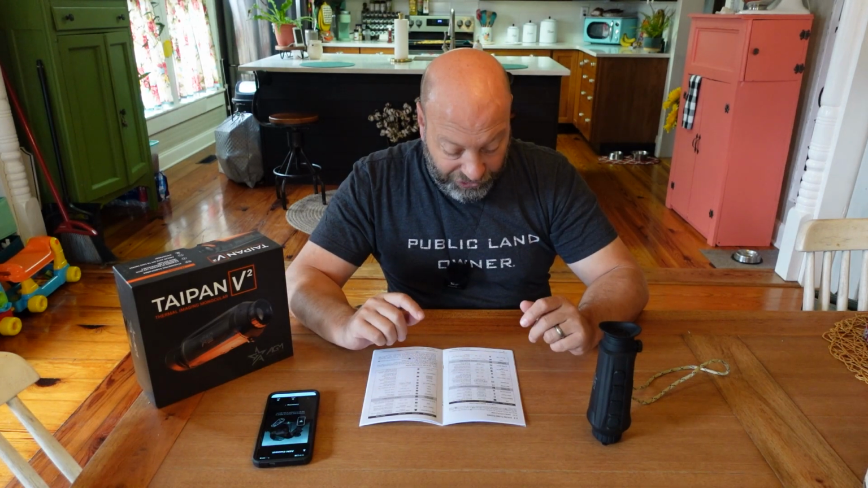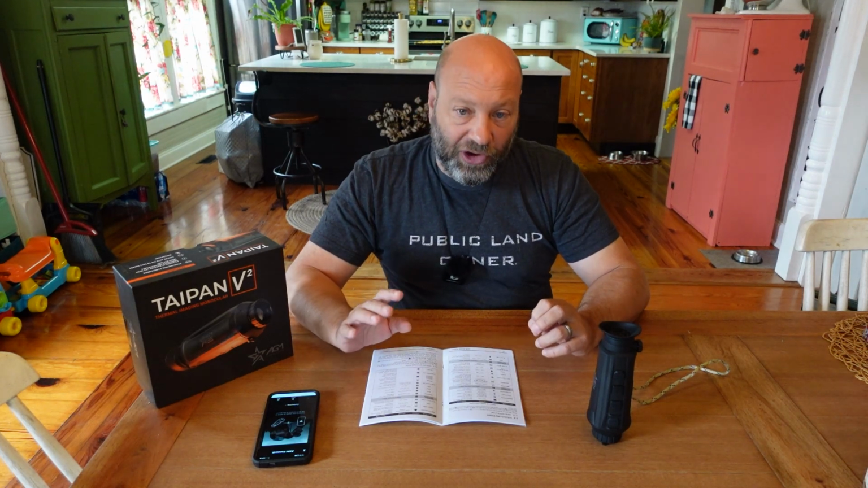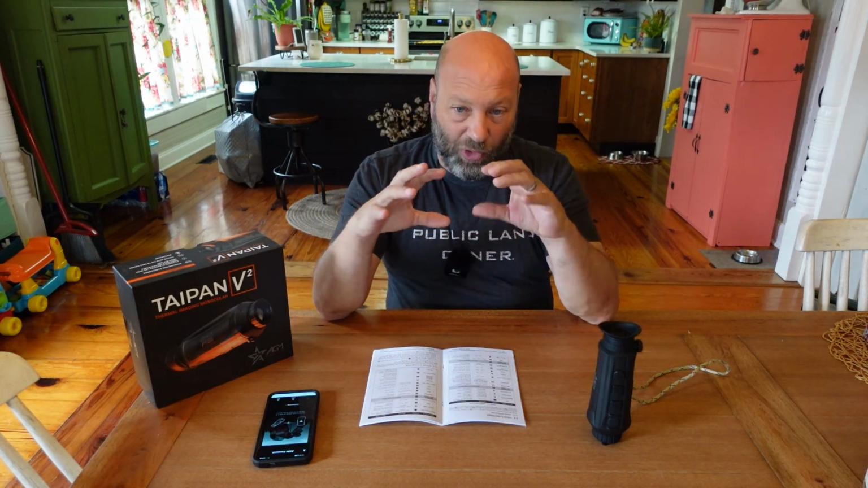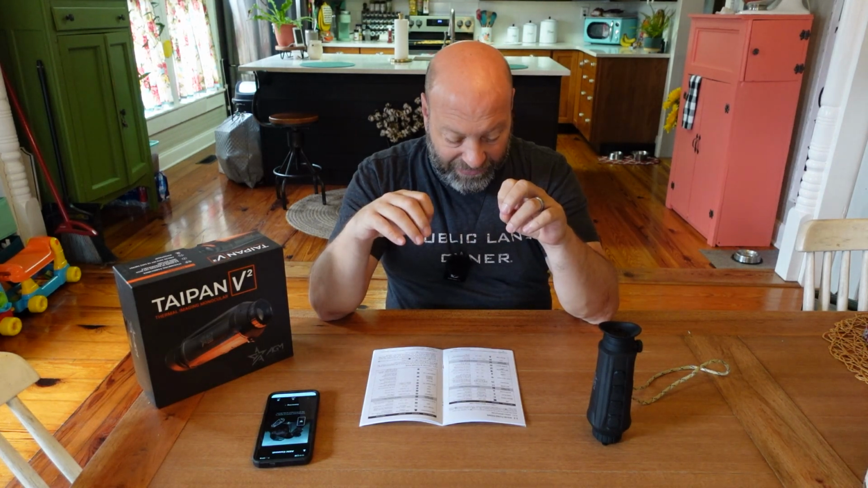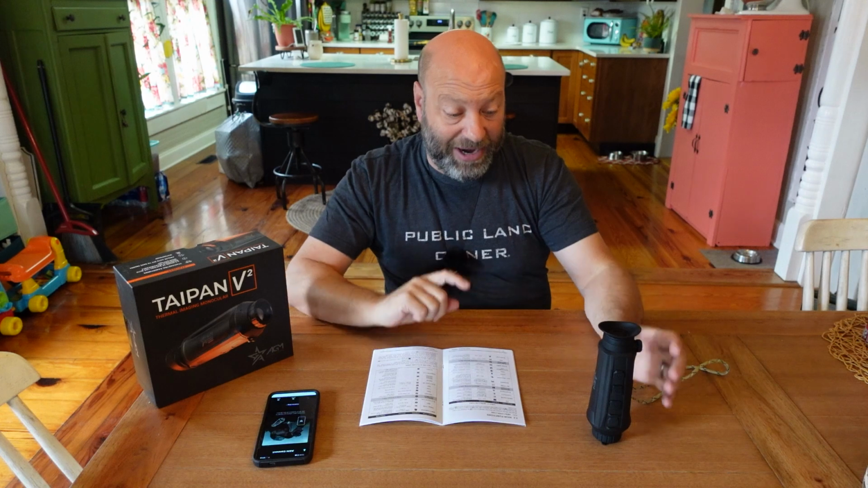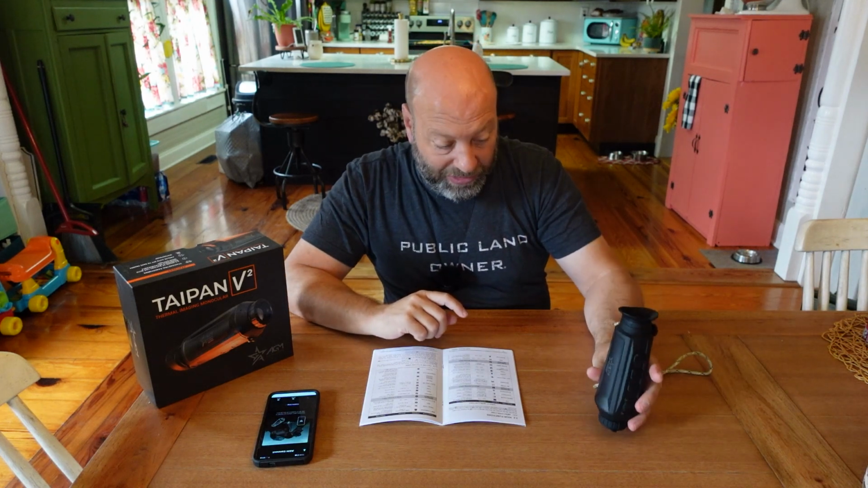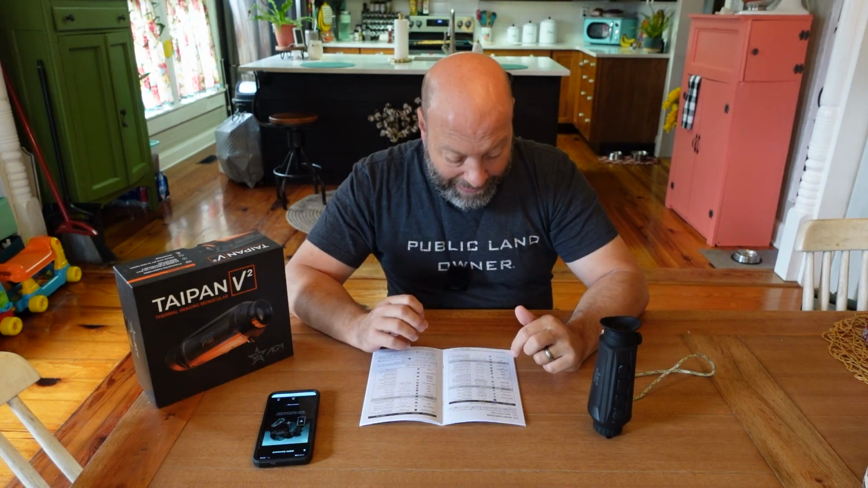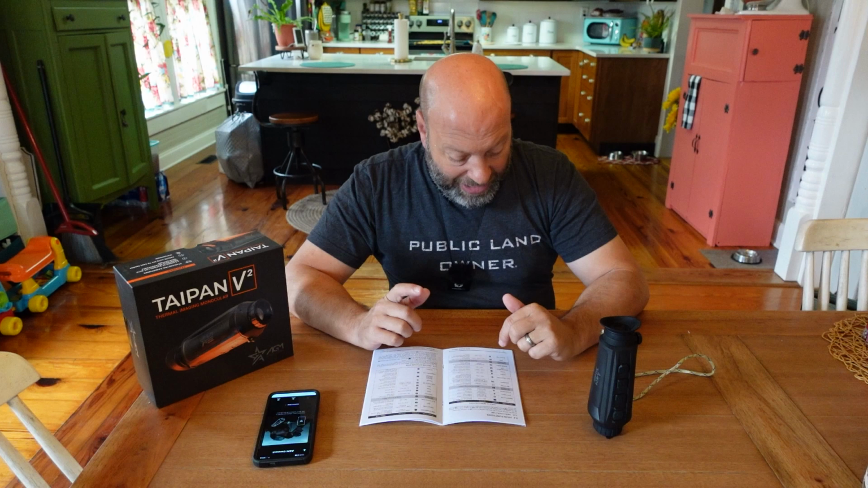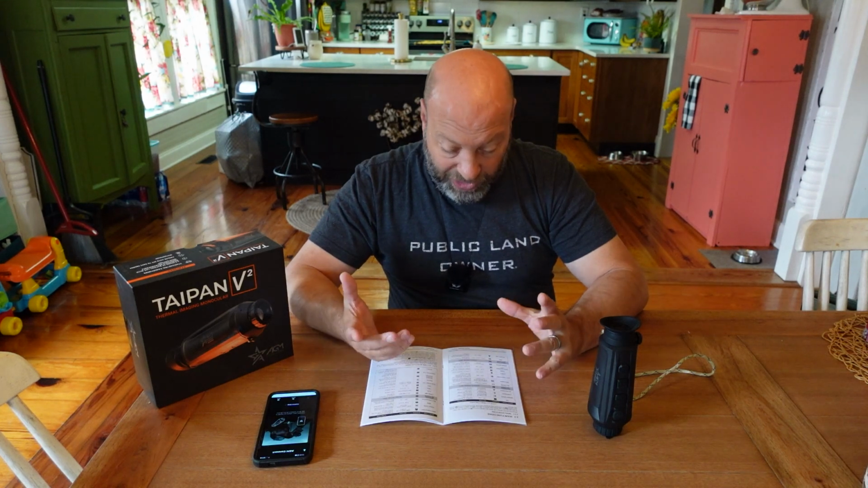You have scene mode, jungle, and recognition. Jungle mode is basically everything darkens out more, but it's supposed to highlight. It makes it more contrasty and easier to see some of that kind of stuff. I've not used it on this. I've used it on my other AGM one, which has that mode as well. It's kind of cool, but I actually prefer recognition mode. In recognition, the edges are sharp, everything is defined, real easy to tell if it's a deer, if it's a hog, if it's a fox, whatever it is that you're looking at. So I like that.